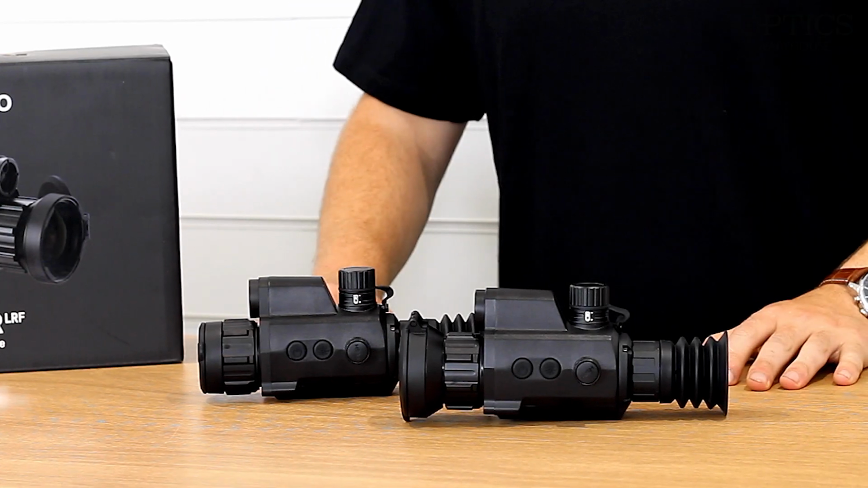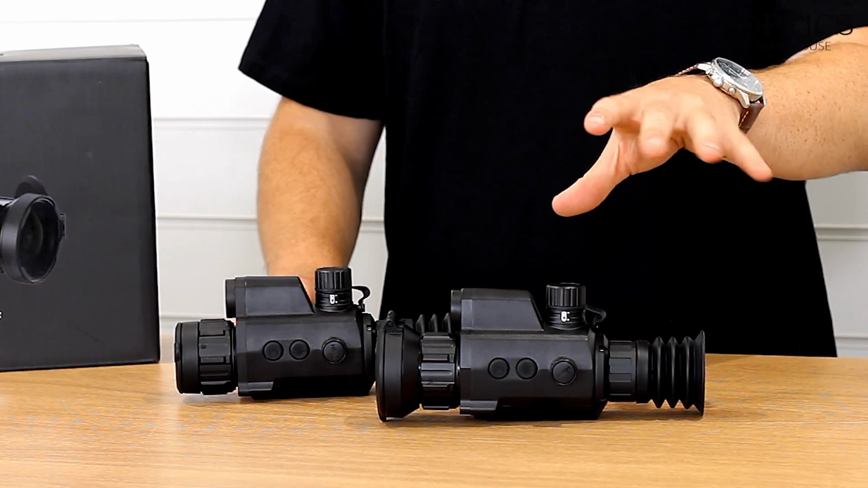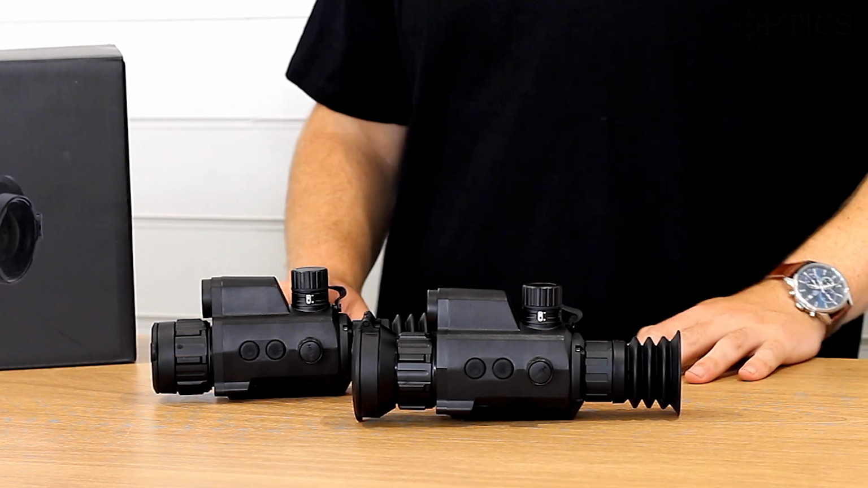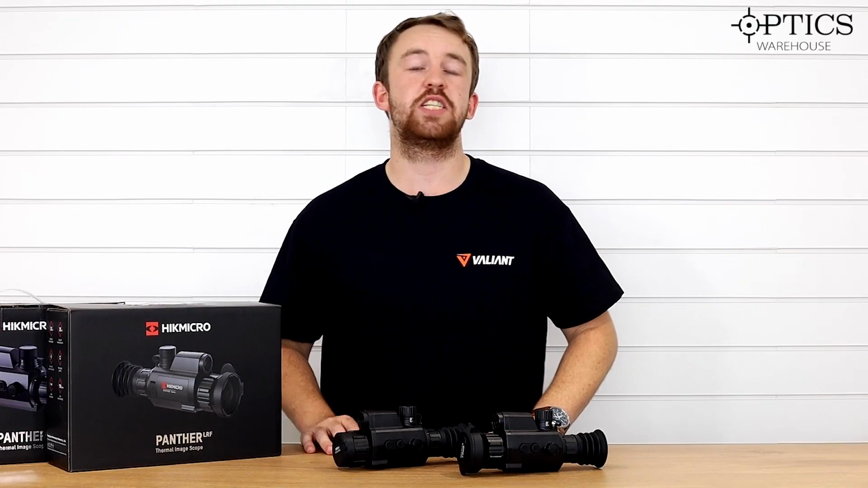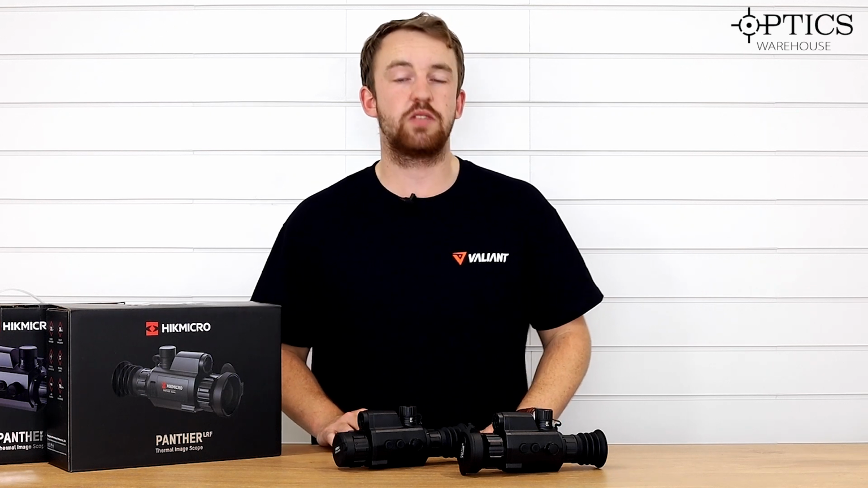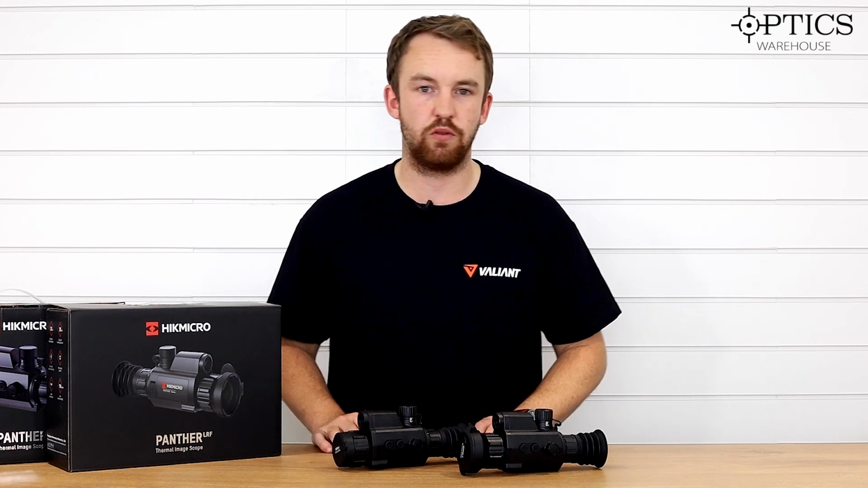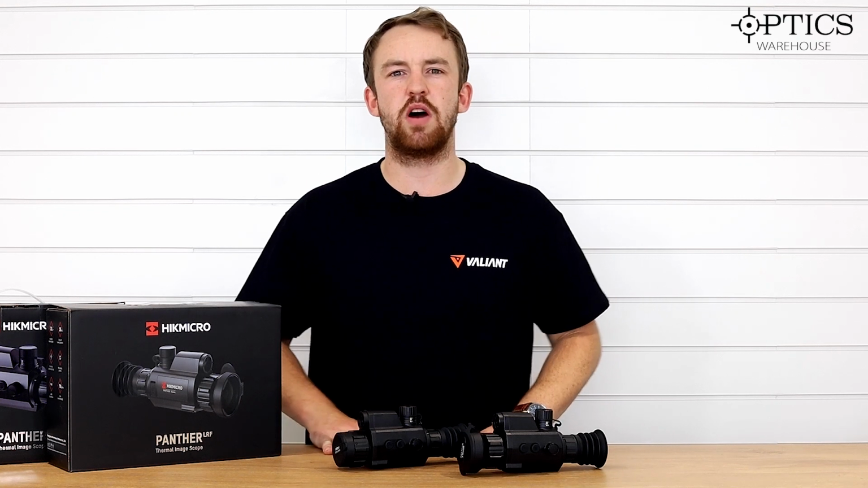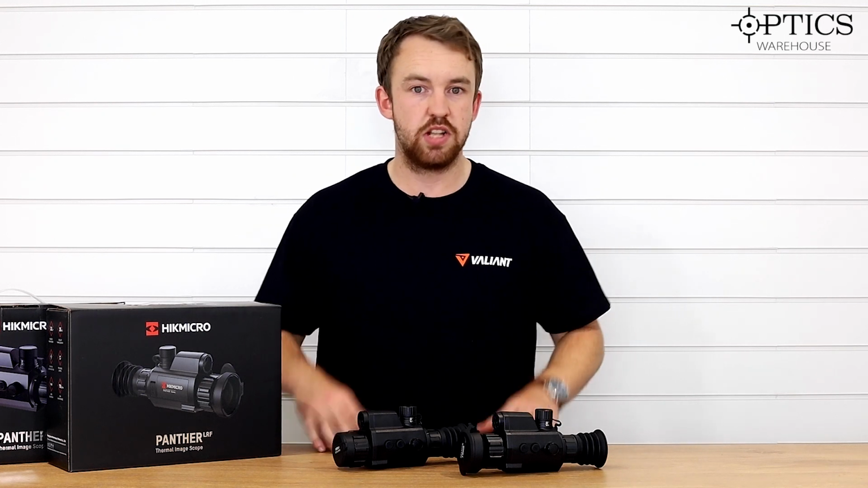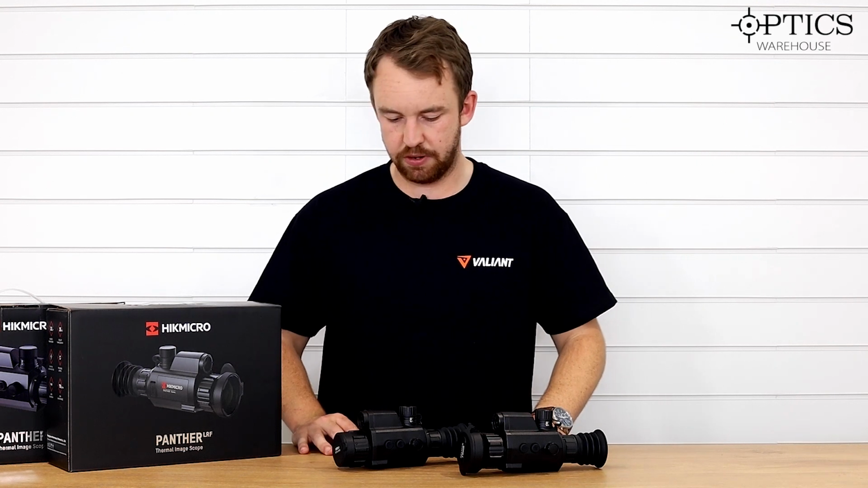Looking at the magnification on these, you've got a base mag of 3.1 times on the PH35 and 4.4 times on the PH50. That's quite a lot of base mag on the PH50. It does narrow your field of view ever so slightly, but at that base mag you get less pixelation distortion with a 384 sensor. For targets up to 150, 200 yards, you may not necessarily have to mag right up to 8 times, where it will distort the image ever so slightly, as it would with any digital product, let's be honest across the board.